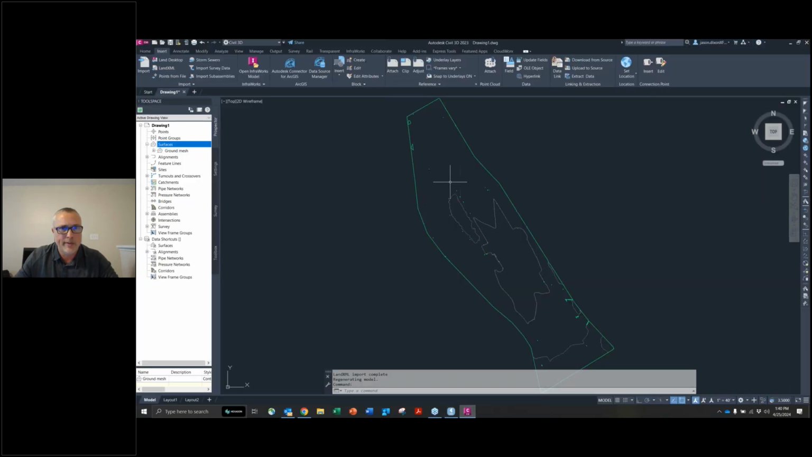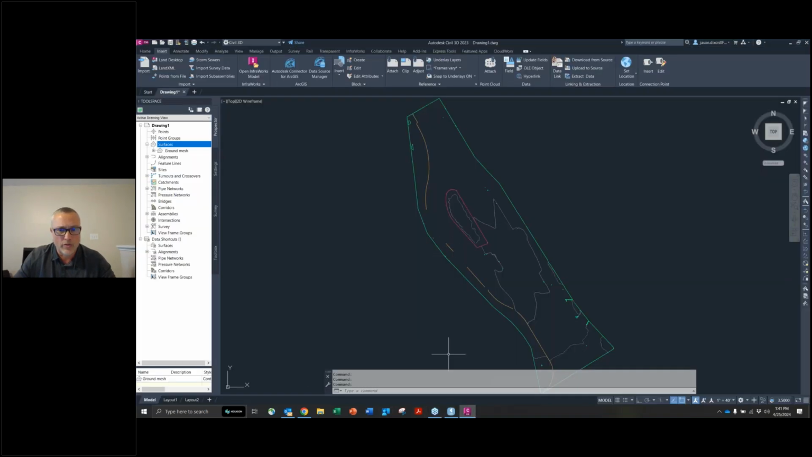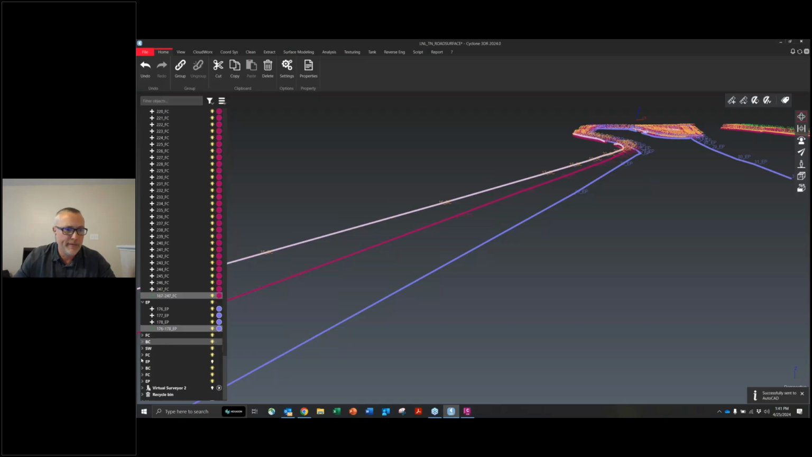Here we go. Now, same as before. Right click, make sure the drawing is open, and send to CAD. Of course, if you miss any, just go back in here. Okay, we've got more in here. Grab these,